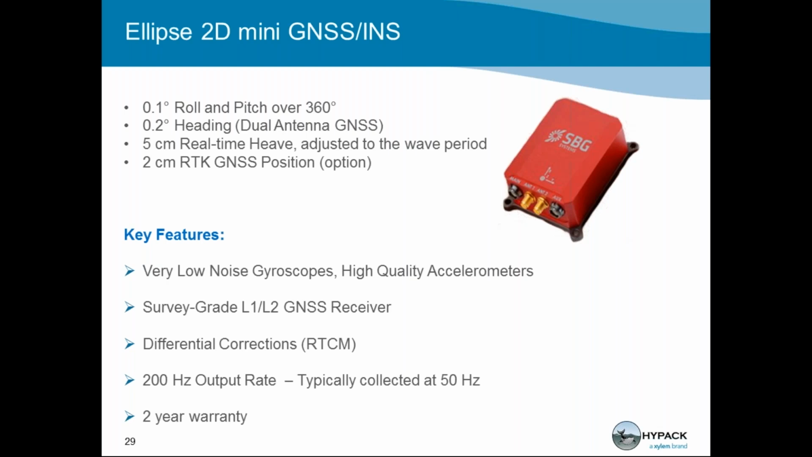The Ellipse 2D Mini INS system is a compact inertial system, super lightweight, so it's great for UAV applications. It can measure roll and pitch to within 0.1 degrees, can measure heading to within 0.2 degrees, has a real-time heave filter that can record heave up to 5 centimeters, and is RTK capable and can calculate position to 2 centimeters. It has a 200 hertz output rate and a 2-year warranty.